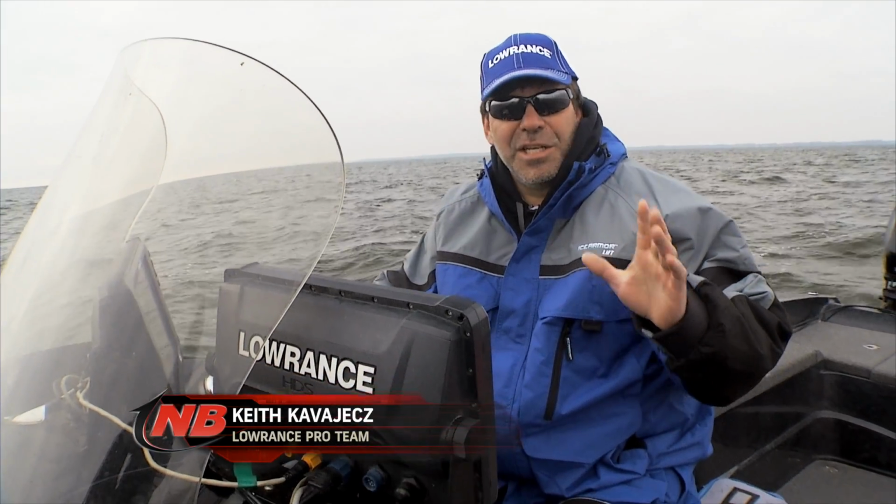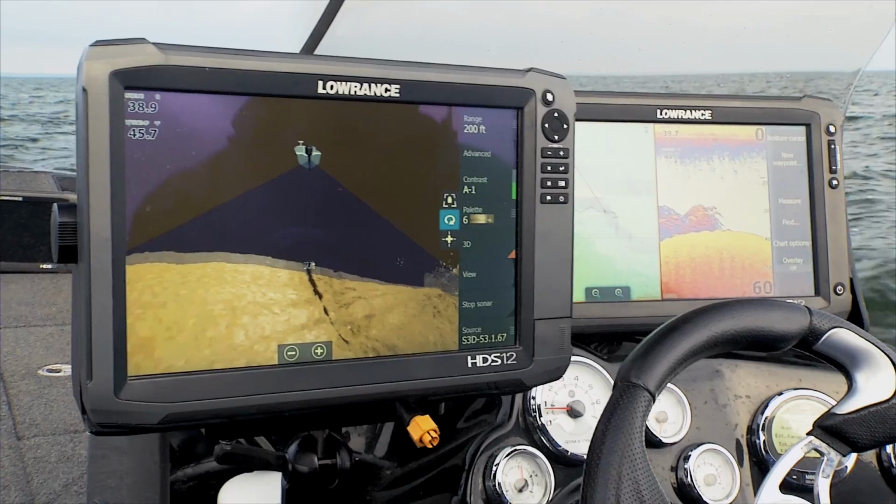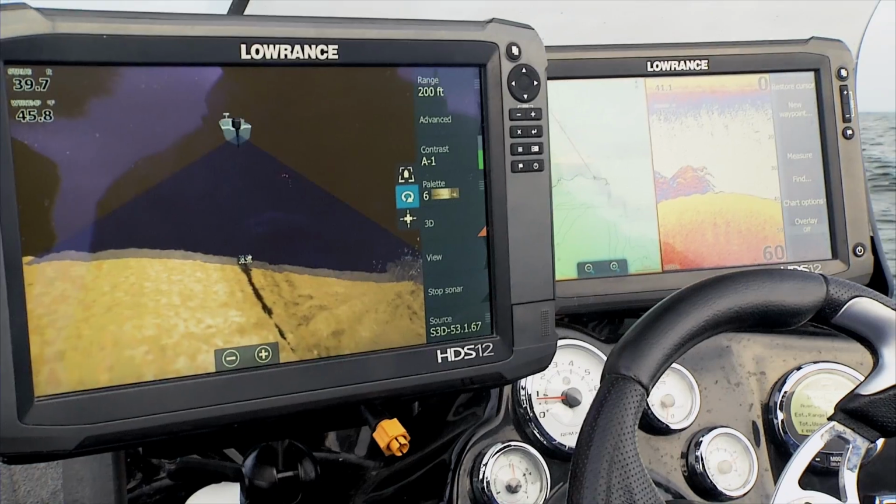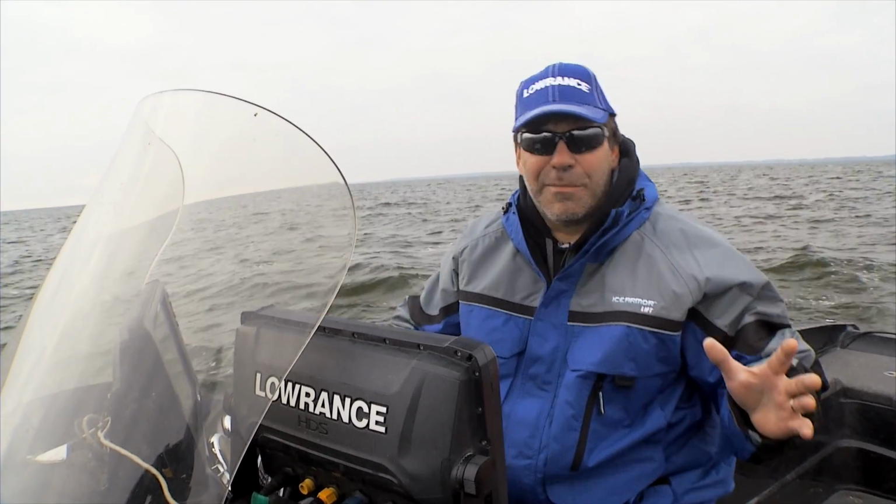So one of the cool things about what I get to do is a lot of times I get to see equipment or technology that is actually so new that nobody else has seen it or it isn't on the market yet. And 3D structure scan by Lowrance is one of those things that I was just so excited to see. I had to get out here even though it's almost winter out.